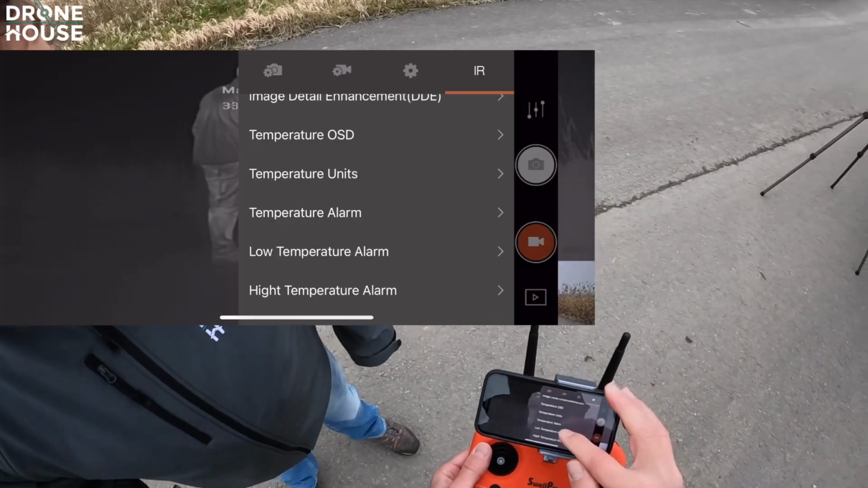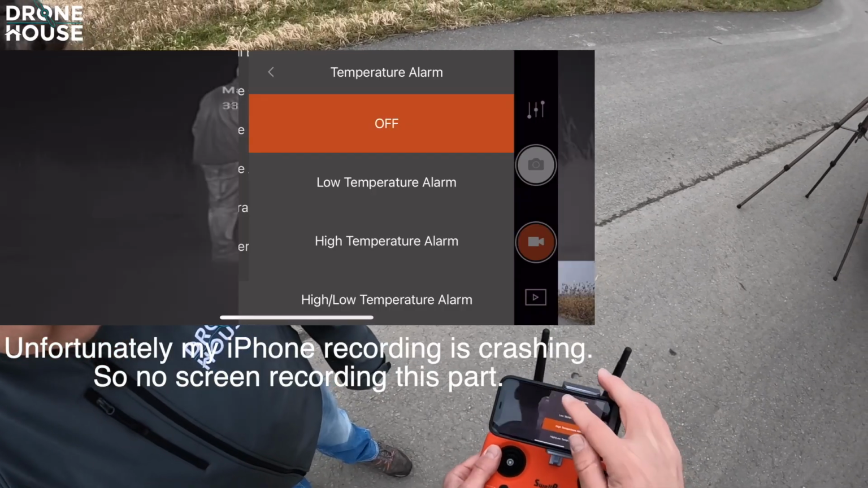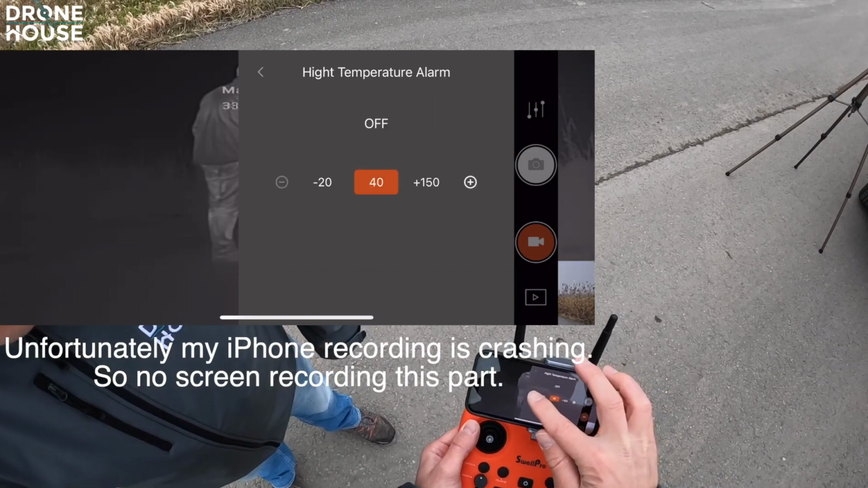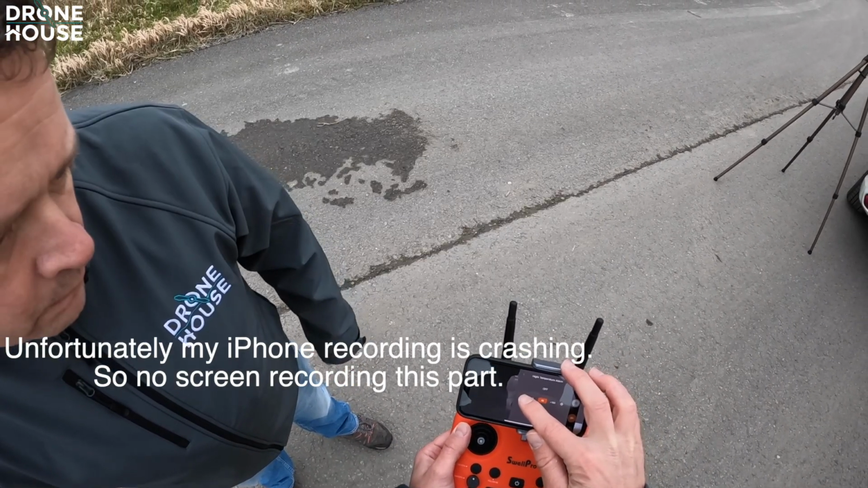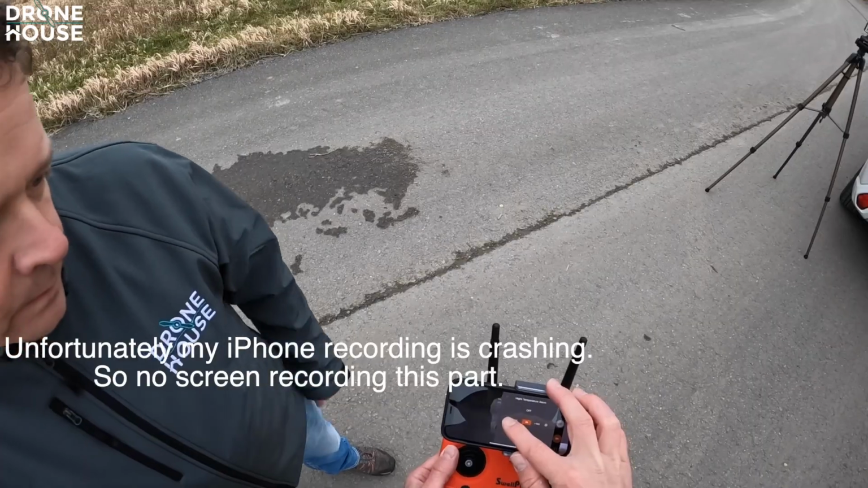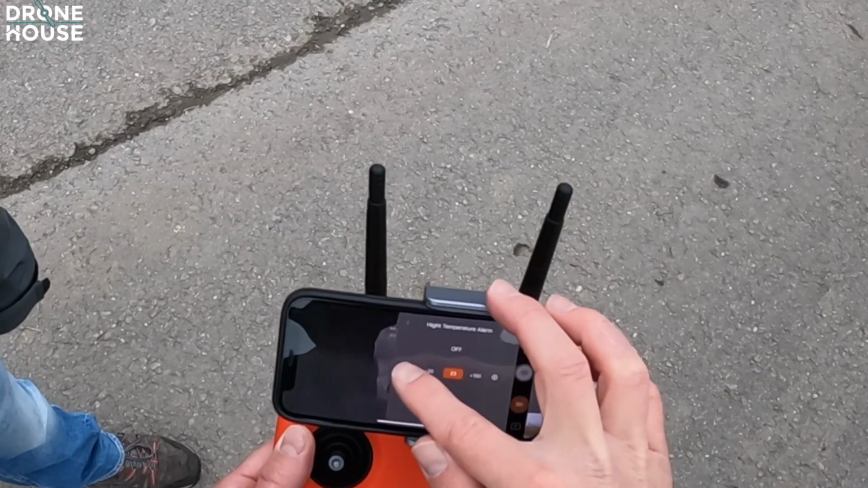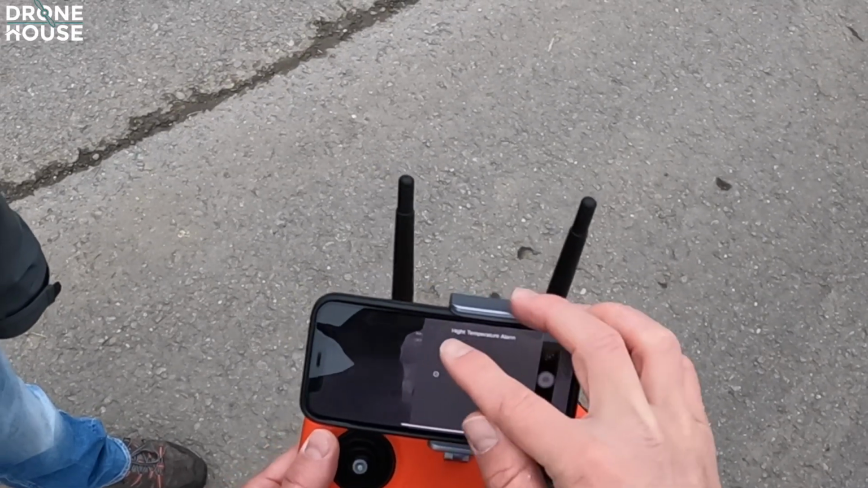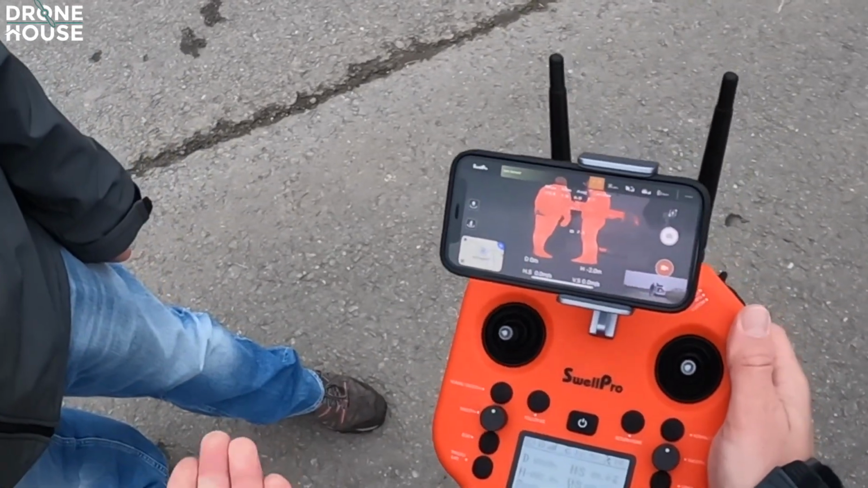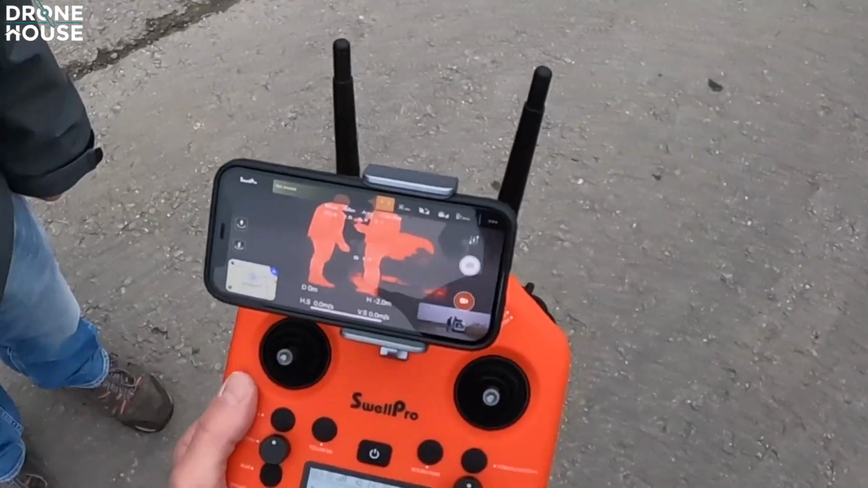So let's see it. Temperature alarm, we're going to do it on high temperature alarm. You can also do low temperature alarm, or both. I think 40 is a little bit too high for this. Put it on 20. Yeah, 15 or 20. Let's try 20 first. A few more presses. Okay, I have it on now. As you can see, everything from 20 and higher is highlighted in red.